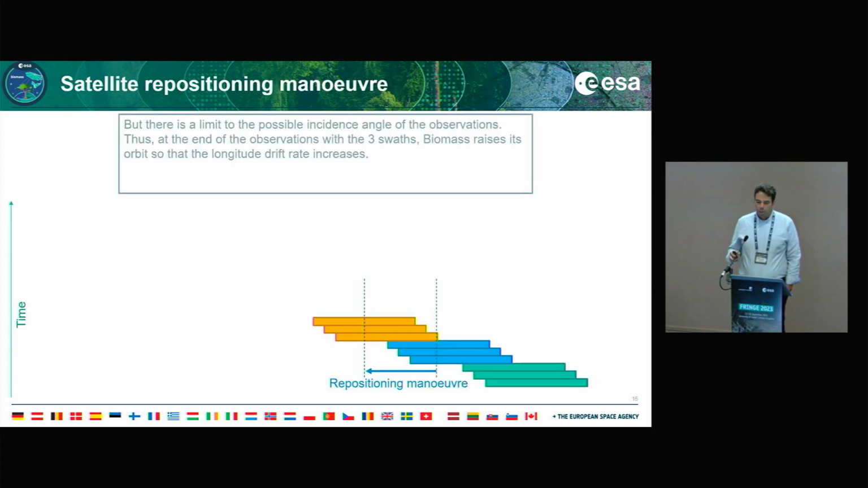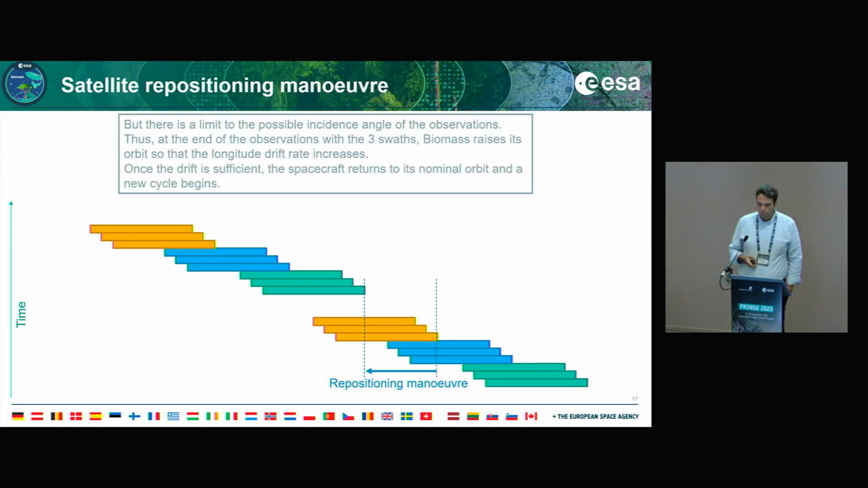Then there's a limit, let's say, to the possible incidence angle for the observation itself. This is mainly driven by the retrieval, as well as by the radar timeline. So at the end of the observations with the 3 SWATs, biomass raises its orbit, so we increase the longitude drift rate. And by this, we can jump to the start of the next position after SWAT 3, where we then continue with SWAT 1 again. That's what you see basically here.